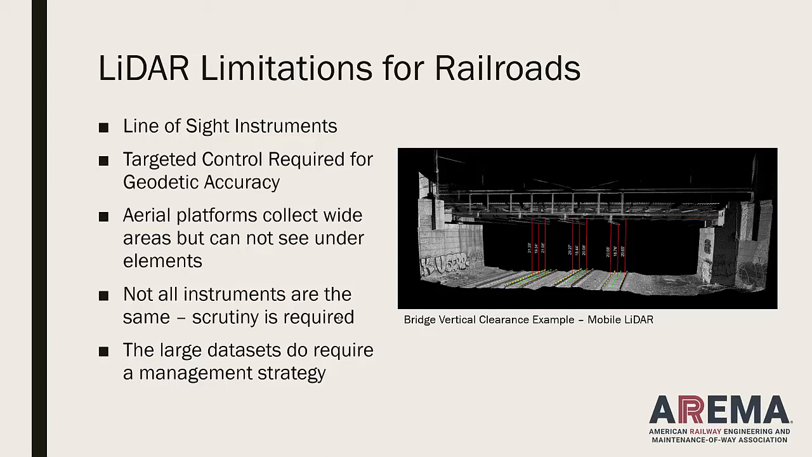The targeting control is a definite issue if you need geodetic accuracy. If you need to know where you are in the world, state plane coordinates, things like that, you do need to have control placed into the scan. The aerial platforms, although they are collecting a wider swath, you have to be careful about your visibility, what you can see. Not all instruments are created the same.